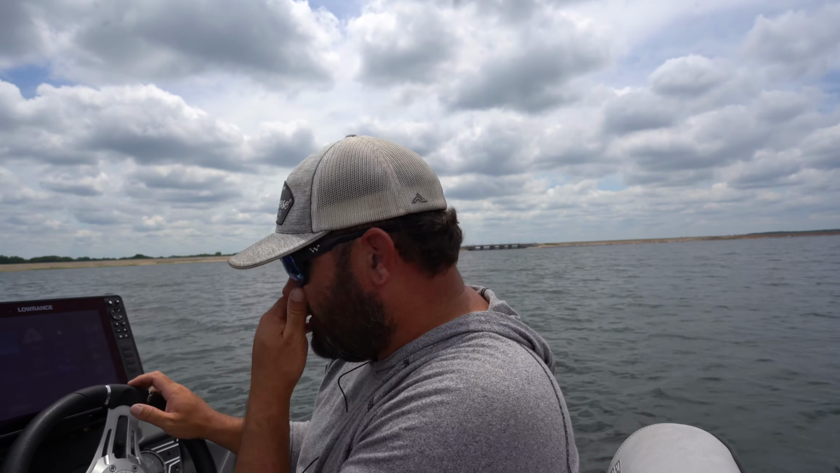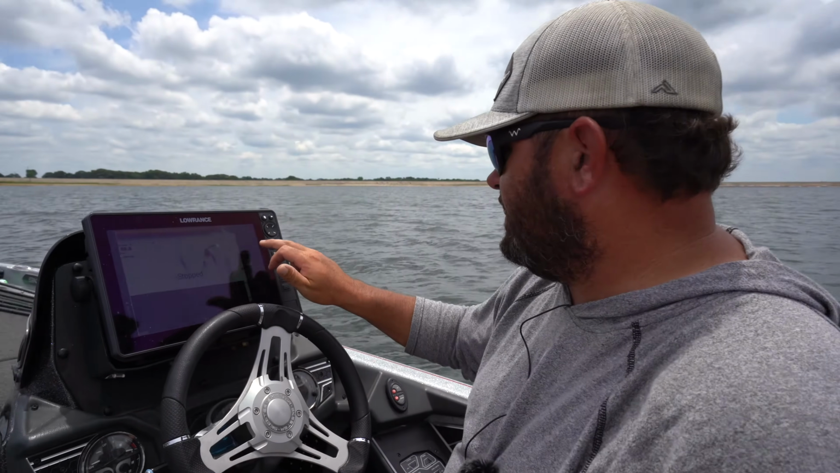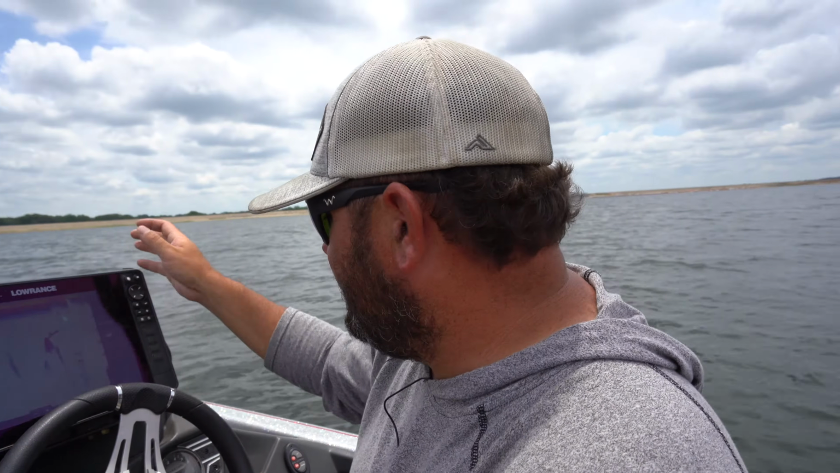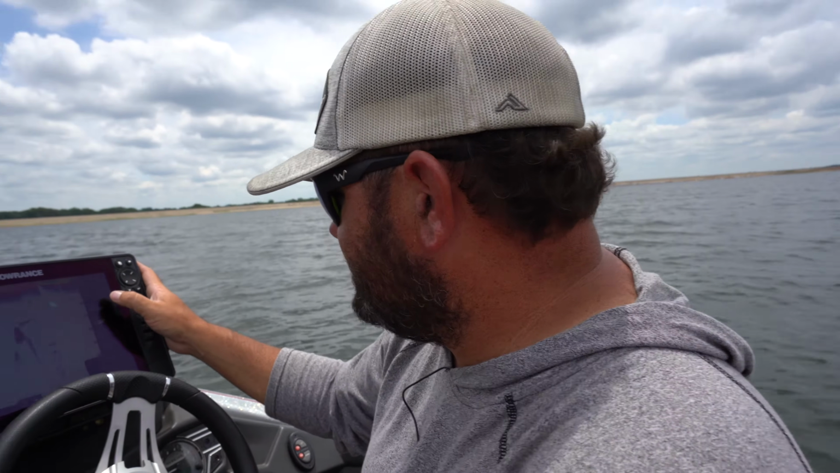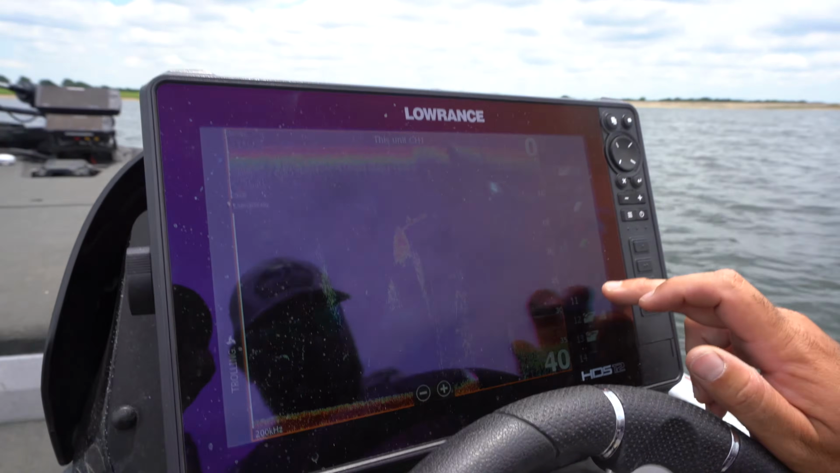Now we're going to go look at our sonar settings. So let's go see what our sonar settings are. We've got our sonar stopped. We'll go ahead and get it rolling for you guys, even though we're out here in the middle of nowhere right now. But our sonar settings are going to be important as well. Okay, the first thing that you want to do in sonar settings is determine what palette you want to use. There's all different kinds of palettes that you can pick from.